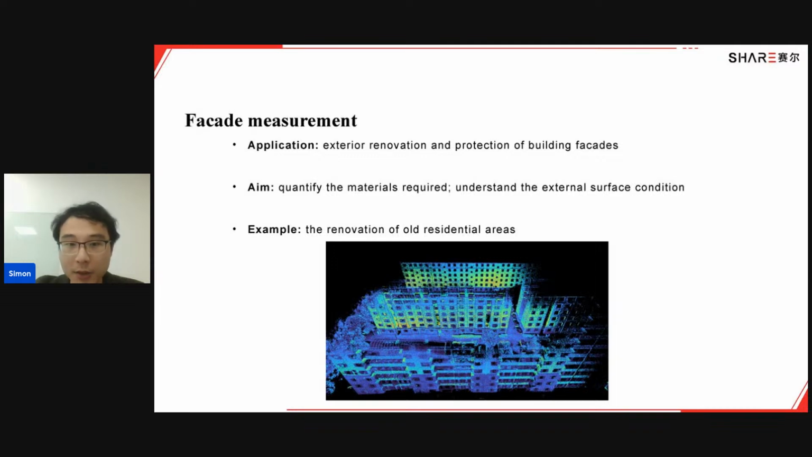The aim is to quantify the materials required or to understand the external surface conditions. An example is the renovation of old residential areas. There are a lot of old residential areas today, so we could not just leave them like this. We couldn't leave them looking that old, so we need to renovate them.